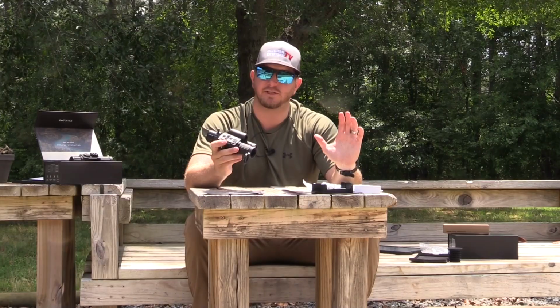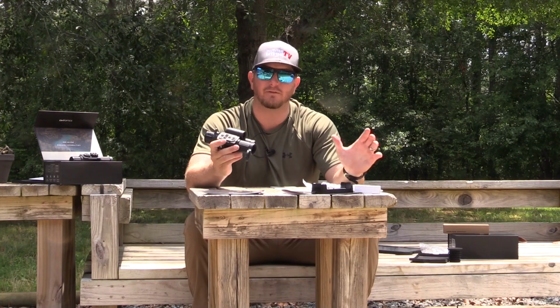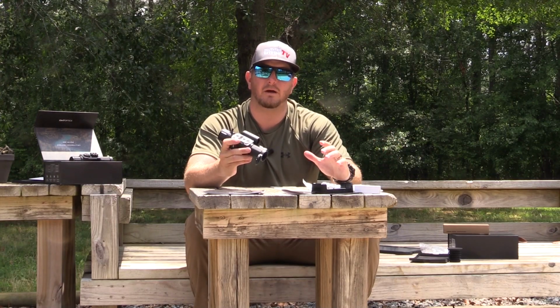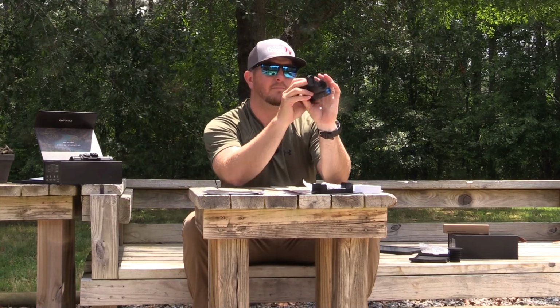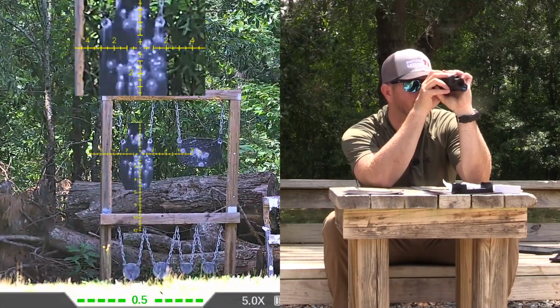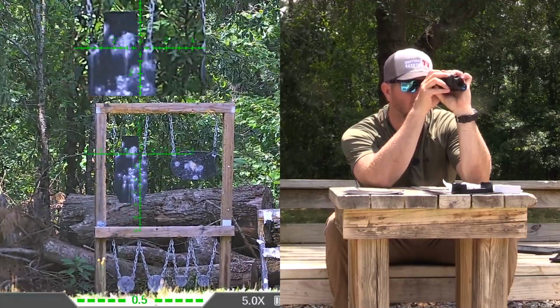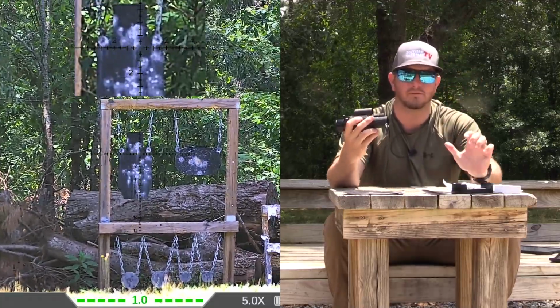So being able to change from yellow, red, black, white, whatever it may be, not only from a scanning perspective but also when it's time to take your shot, being able to go from a yellow reticle to a black reticle to a white reticle, red, green, and then all the way back to yellow with a very simple click of a button.